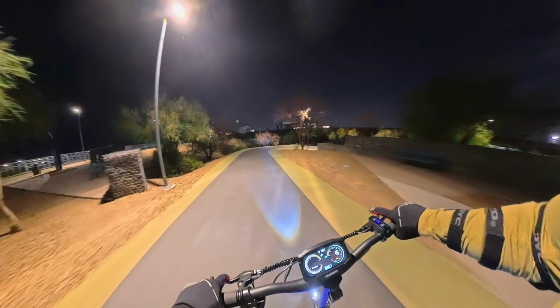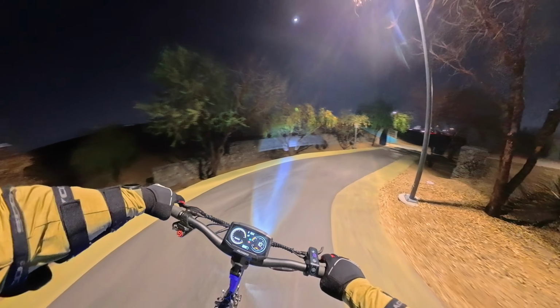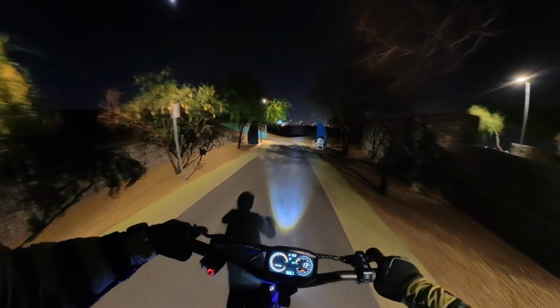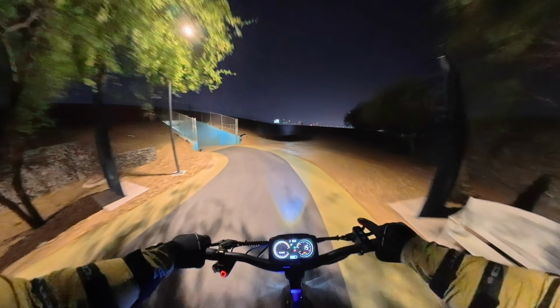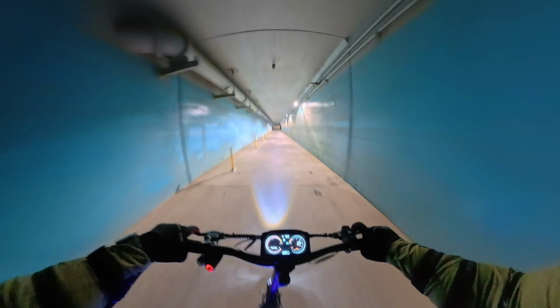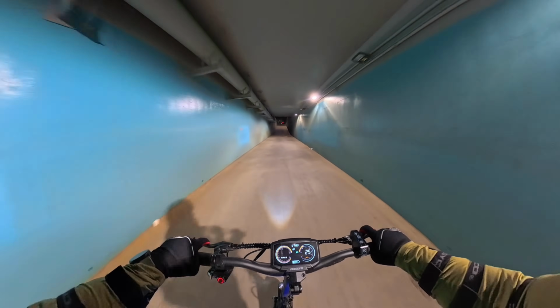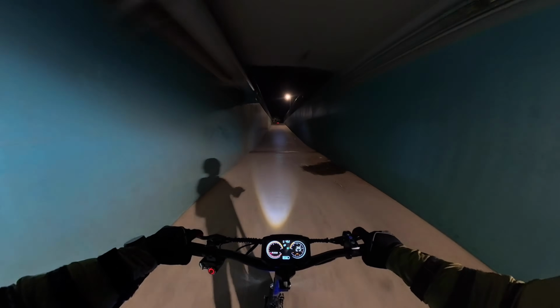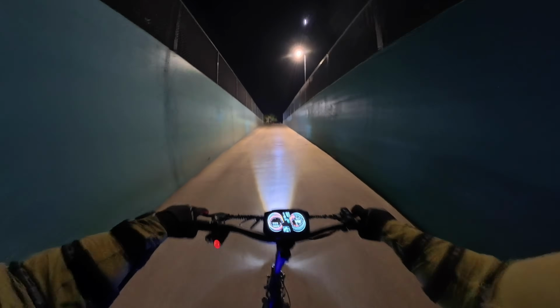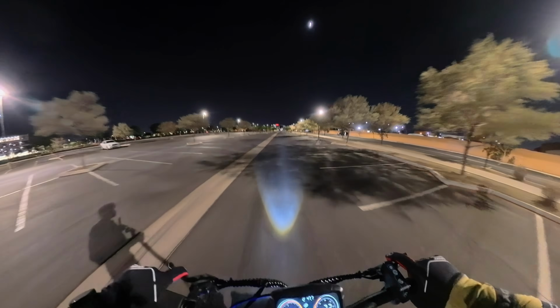Curious to see how this suspension does going through this tunnel. At the end of it, you've got ripples in the concrete, which really put the suspension to the test. Usually that results in some pretty intense vibrations coming through the handlebars on some scooters, but we'll see how it does. Not bad. Not bad at all.